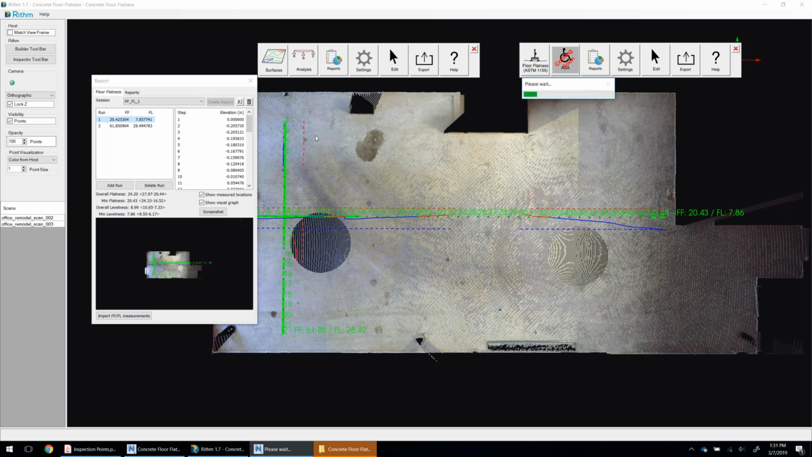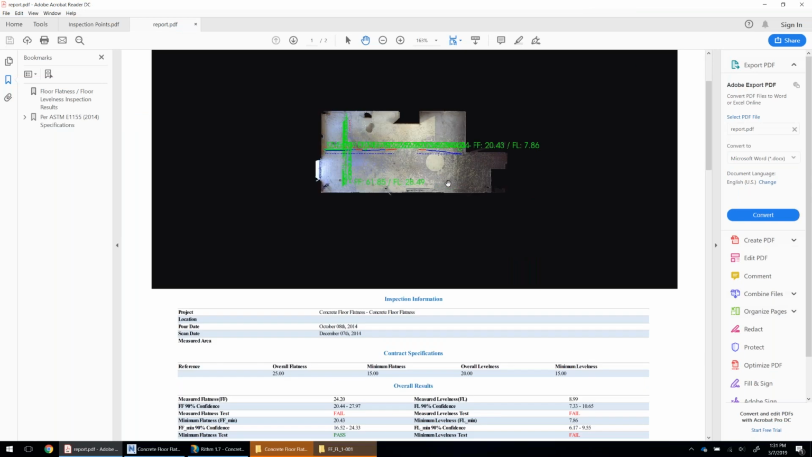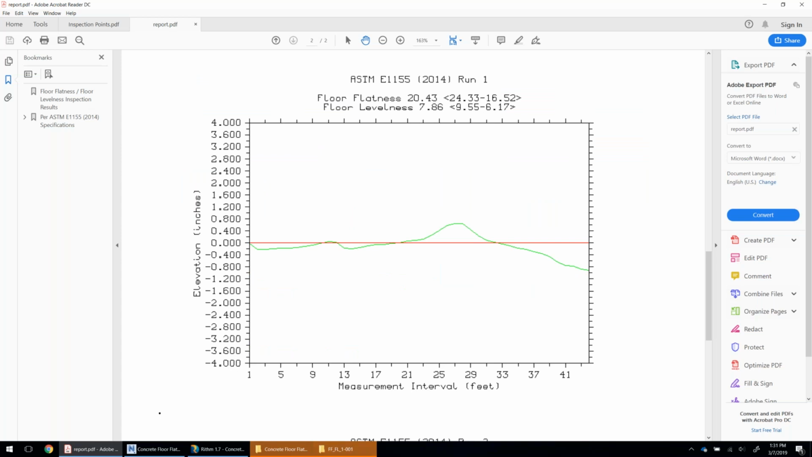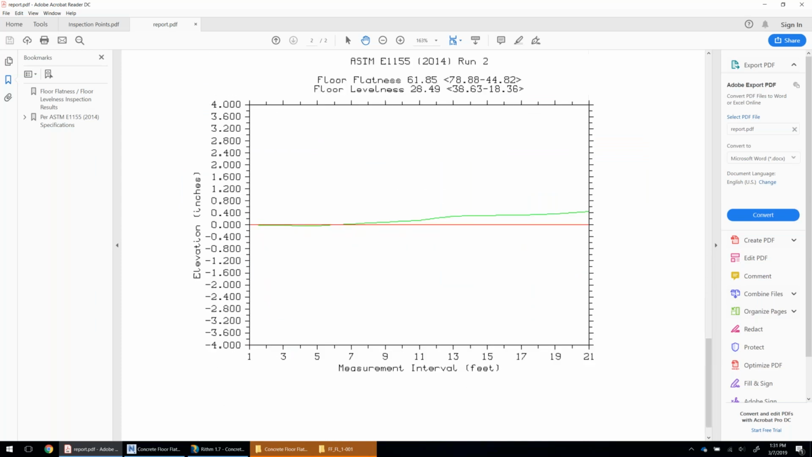Now, if you're an ASTM E1155 expert and you're watching, I'm pretty sure the lines we drew don't actually conform with the standard. This is a quick demo, but if you know the standard, you know roughly where those lines need to be relative to slab edges, penetrations, and the length that you have to have. There are some tools in here that will make sure that you don't have a line that's too short.